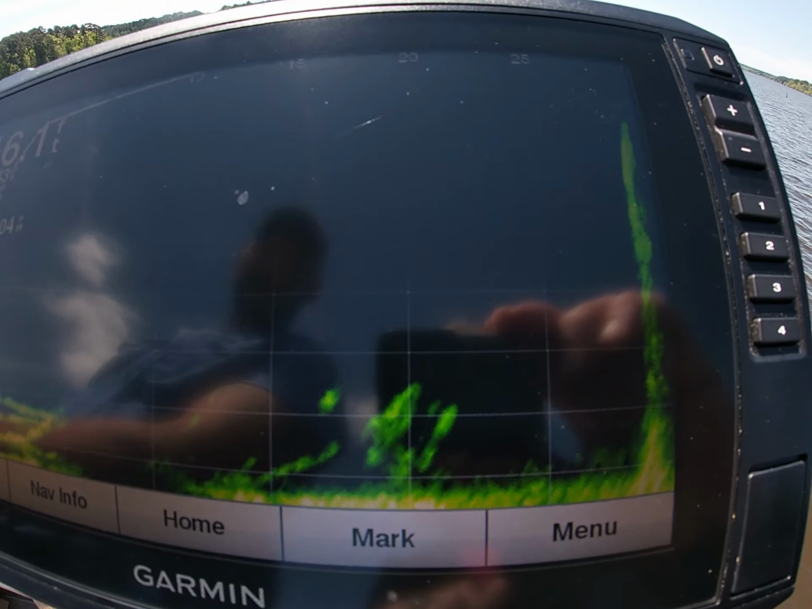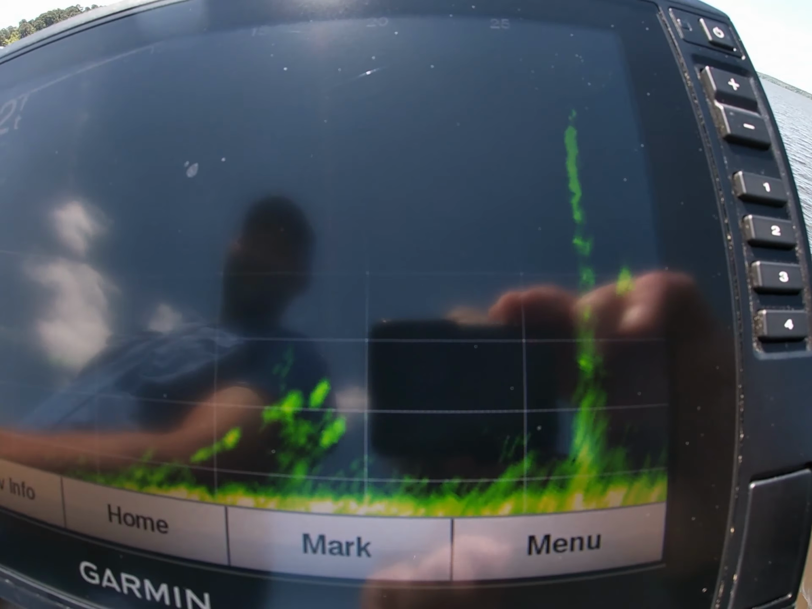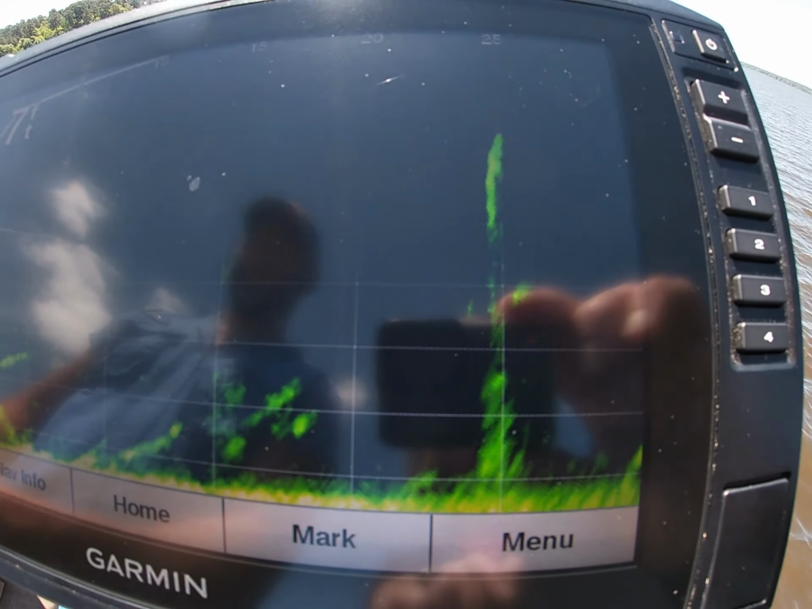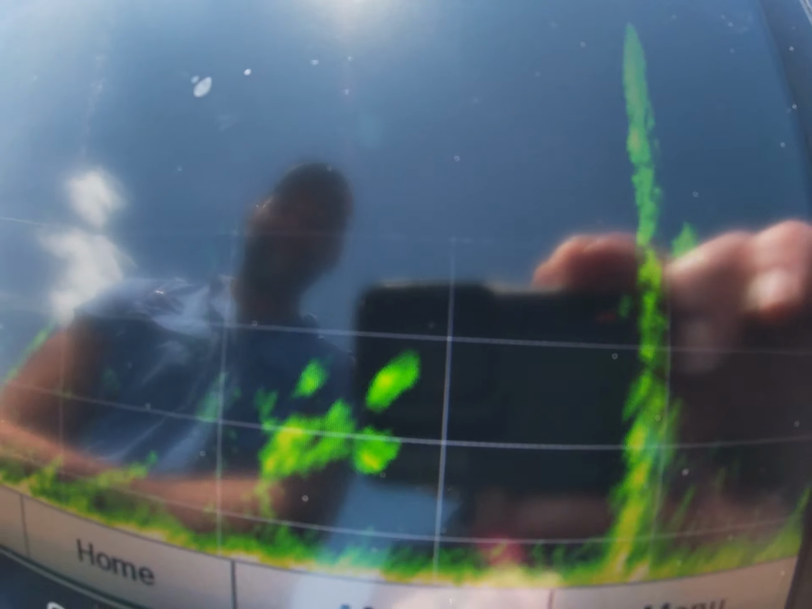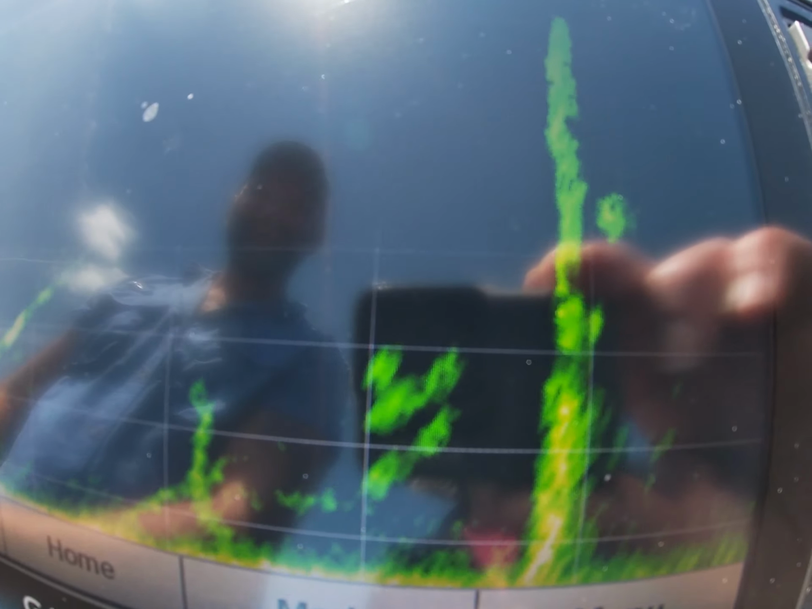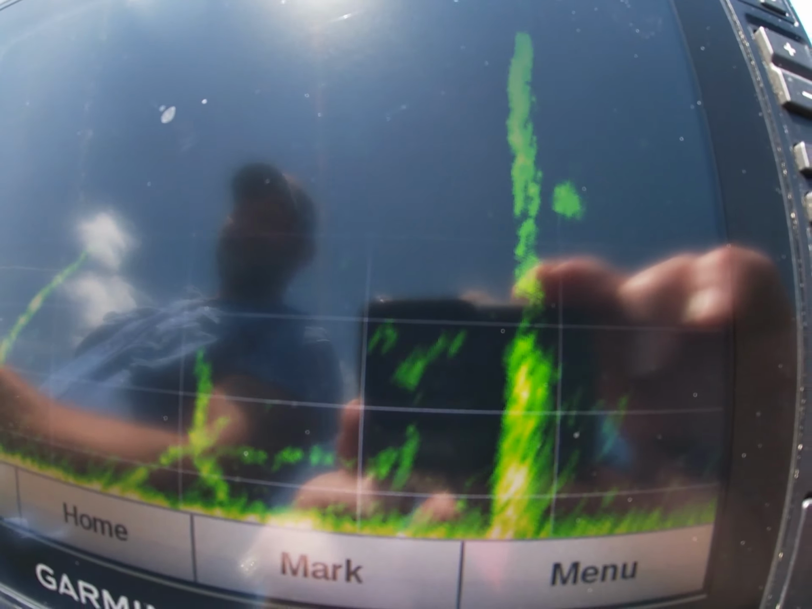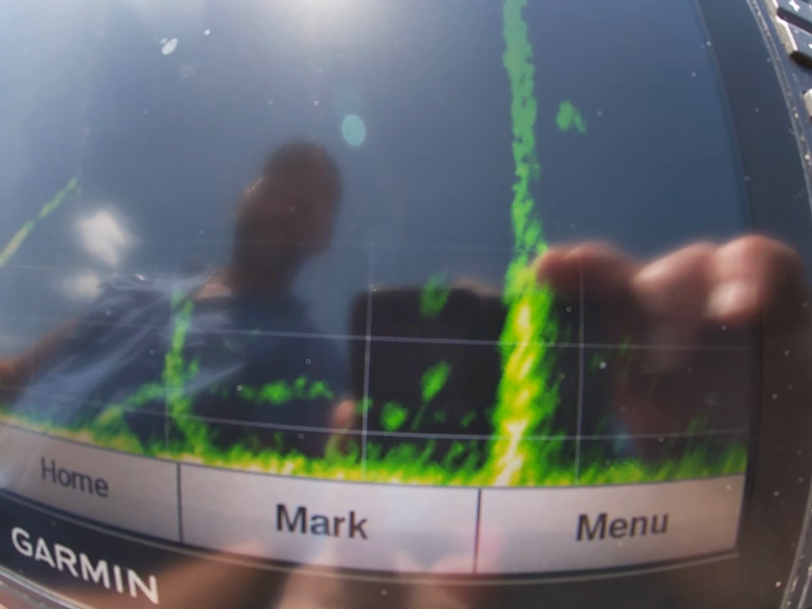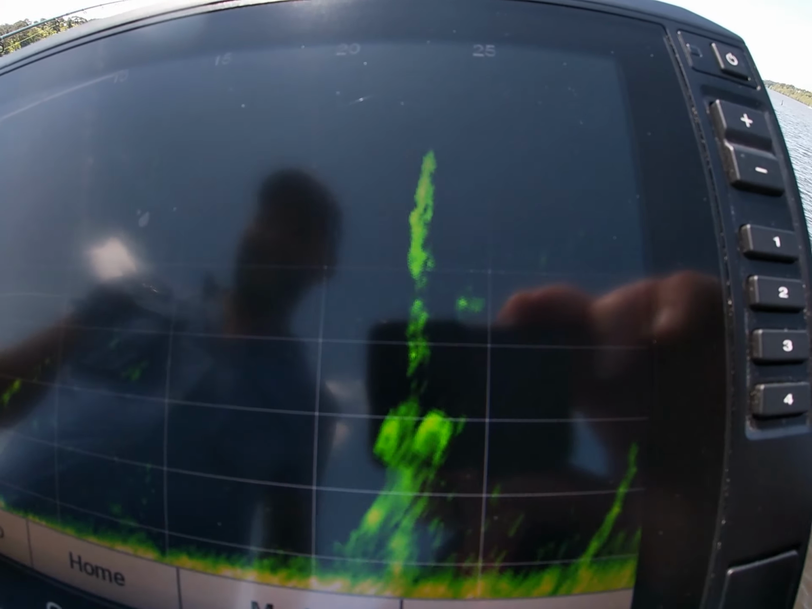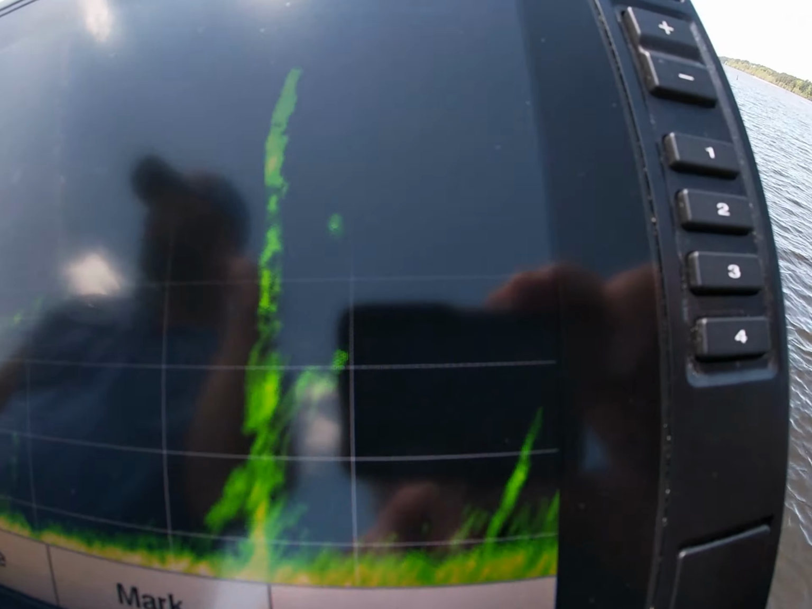Kind of tight on that bottom, aren't they? Mm-hmm. There's a big one on that tree right there. Good grief. And a whole school of them. Yeah, see how they're moving though? It's the thing about schools. Are they moving toward the tree? No, they're going away from us.